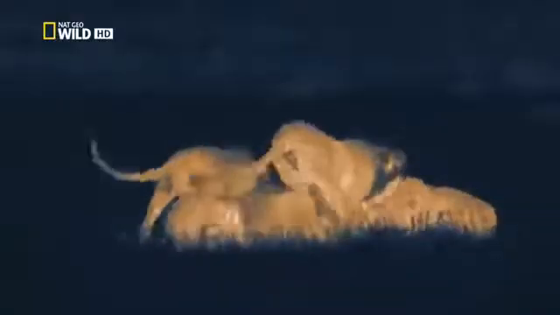At first, her brothers let her savor the kill. Then hunger gets the better of them. In a way, they are passing their first test, taking what they need by force. The huntress is left with nothing. For her and her sisters to survive, they need to get away from their greedy brothers.